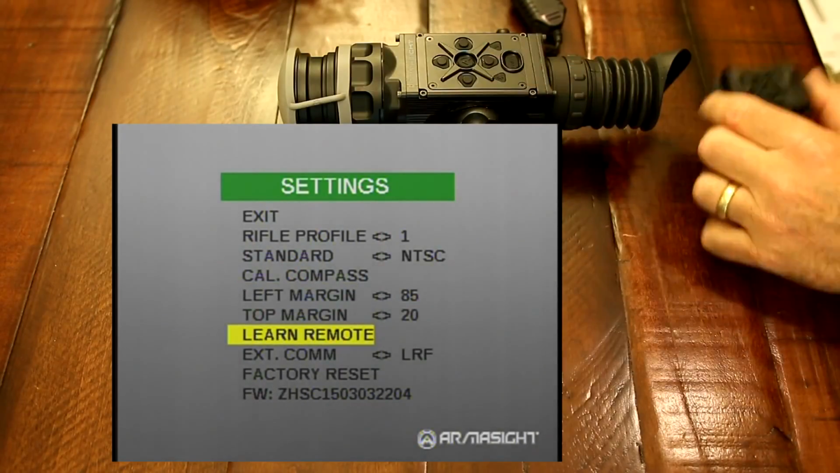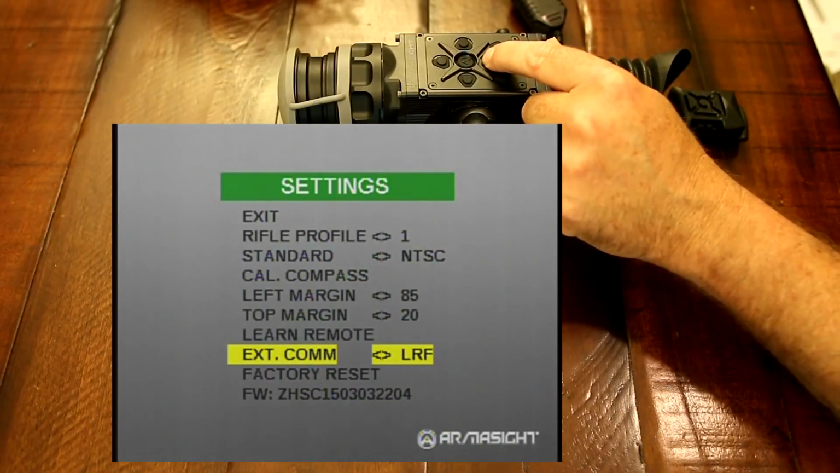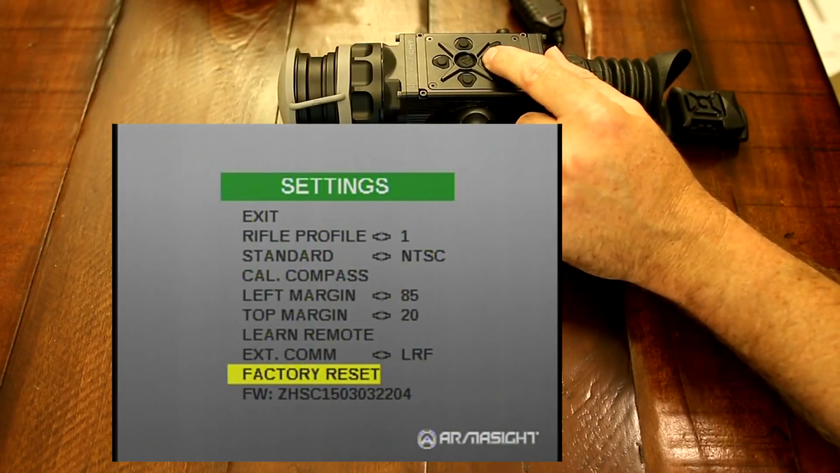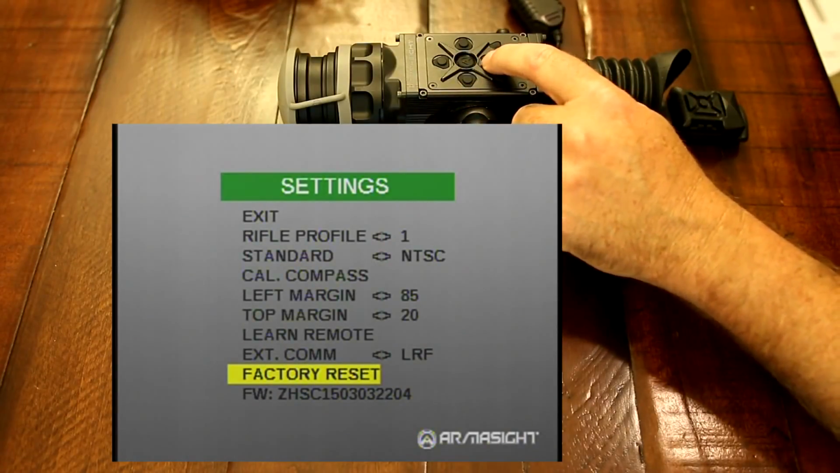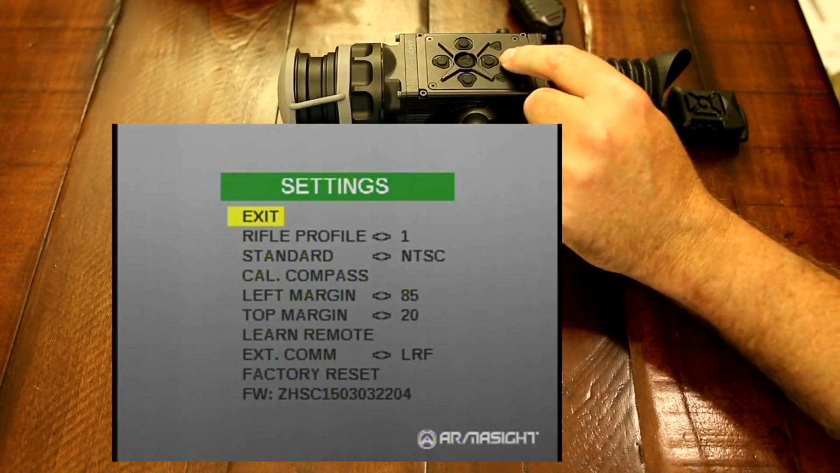The Learn remote will learn this new remote here for the Pro line. And then your factory reset, if you've gone in or somebody gets a hold of your scope and pushes every button, your kid gets a hold of it, I don't know what, and messes everything up, you can go right back to factory and get everything as it should be.